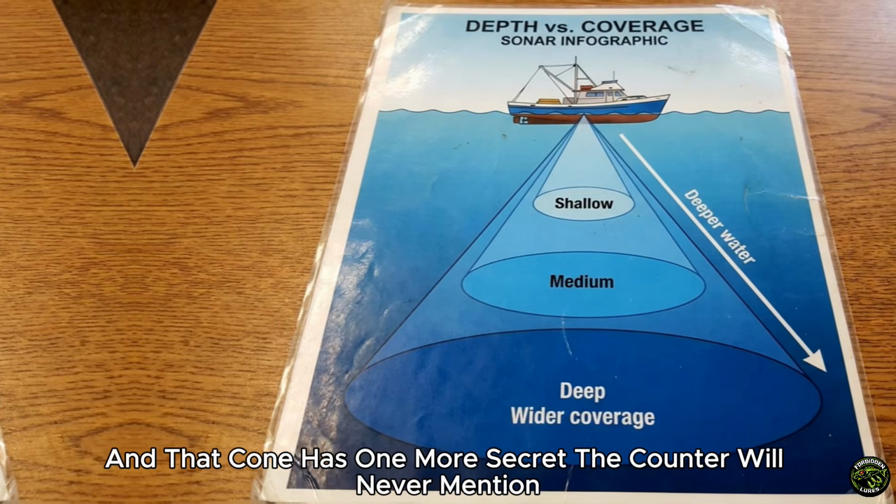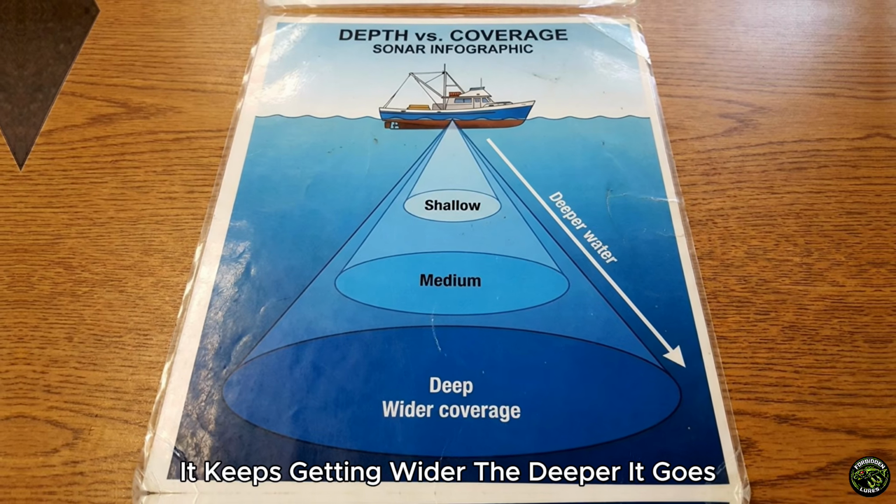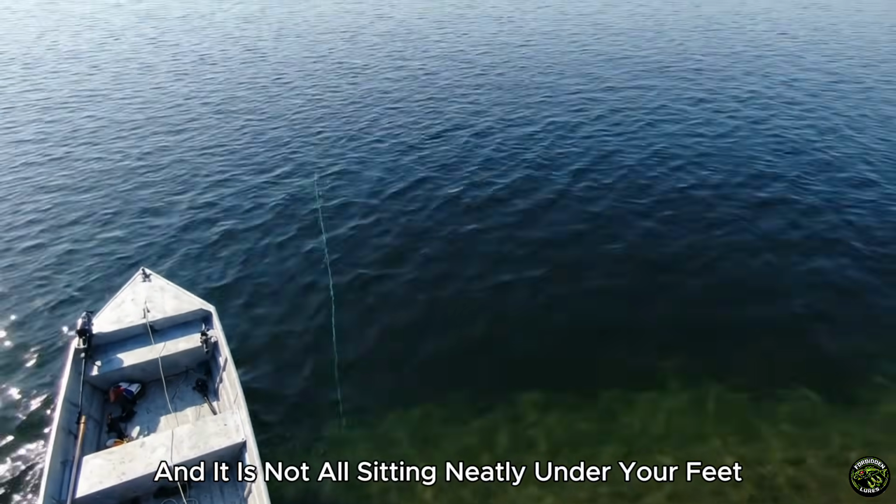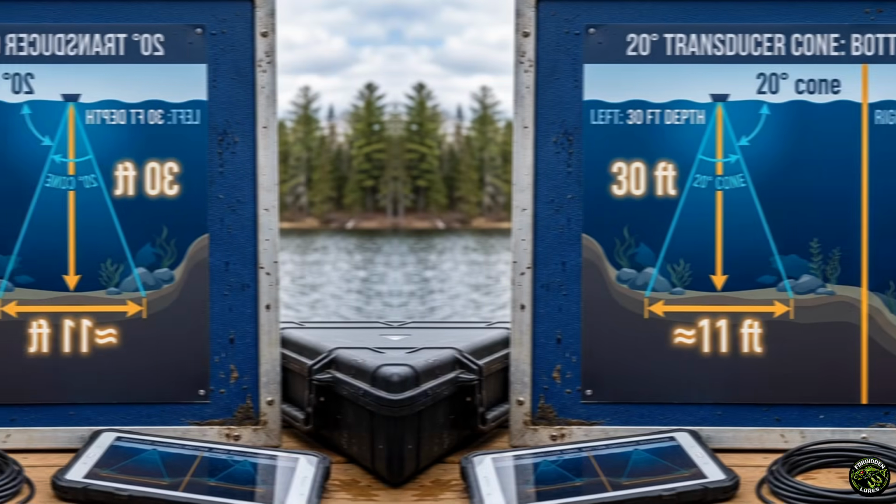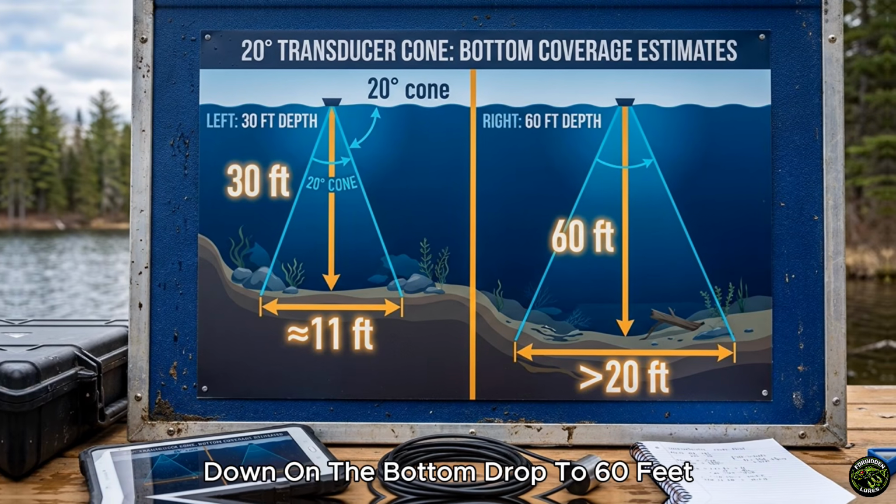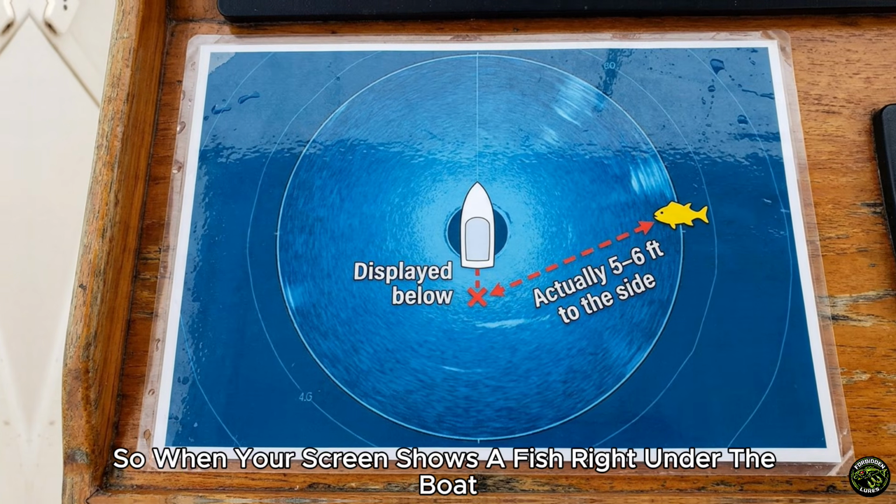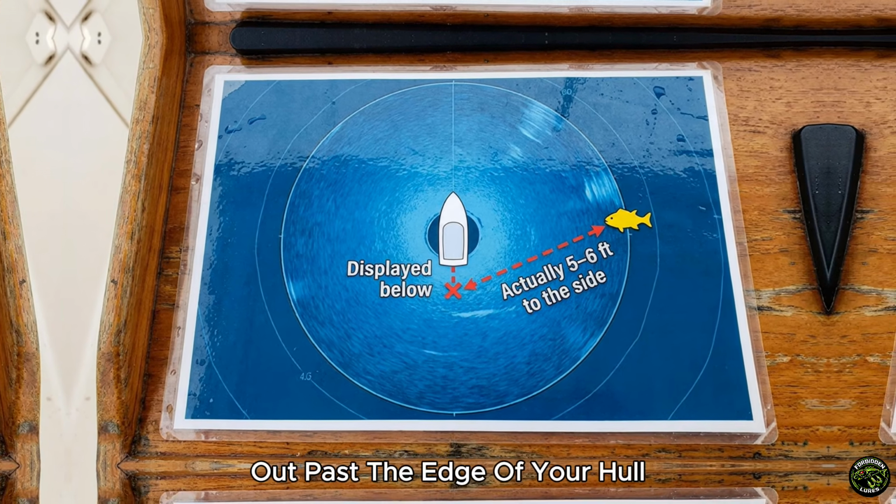And that cone has one more secret the counter will never mention. It keeps getting wider the deeper it goes, which means the circle of water you are truly seeing is bigger than you picture, and it is not all sitting neatly under your feet. A common transducer fires a cone of about 20 degrees. At 30 feet of depth, that cone is roughly 11 feet across down on the bottom. Drop to 60 feet and it is over 20 feet wide. So when your screen shows a fish right under the boat, that fish might really be 5 or 6 feet off to the side, out past the edge of your hull.